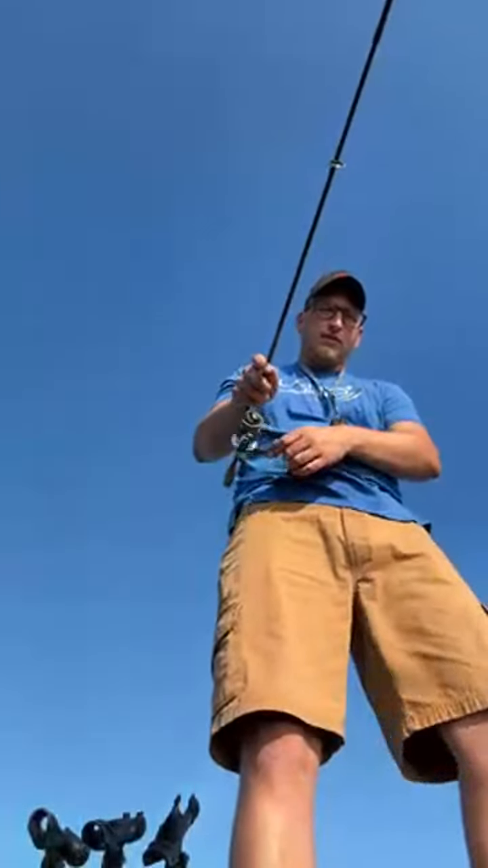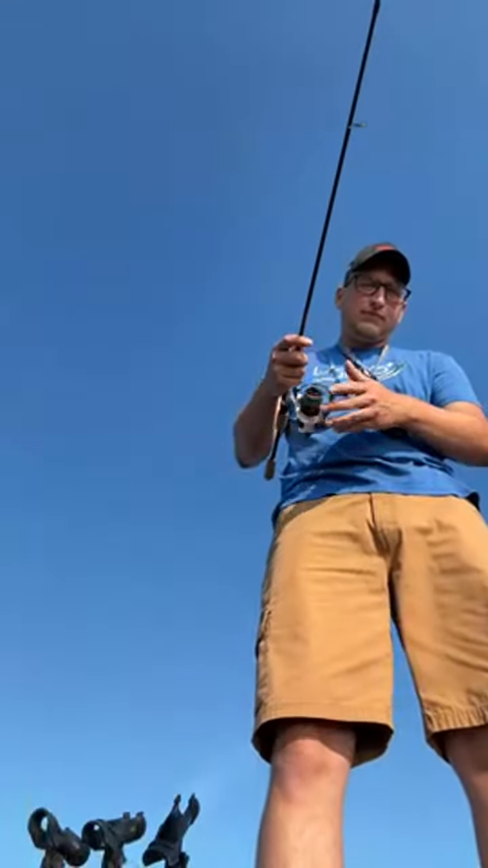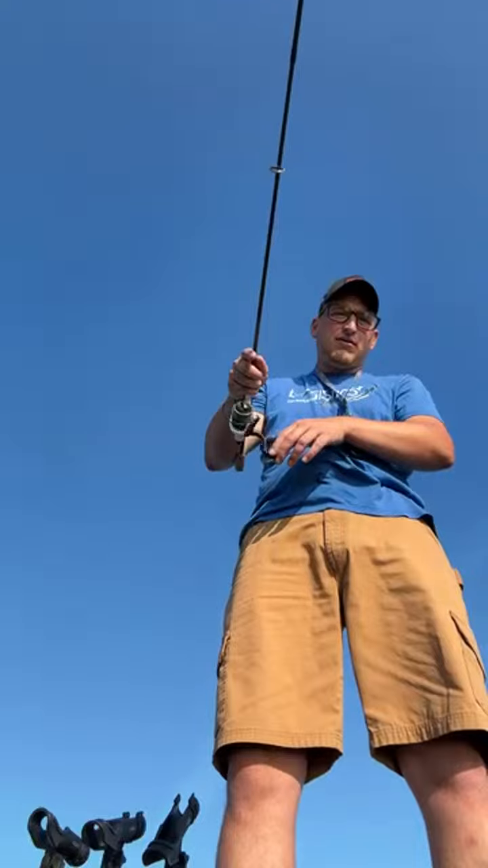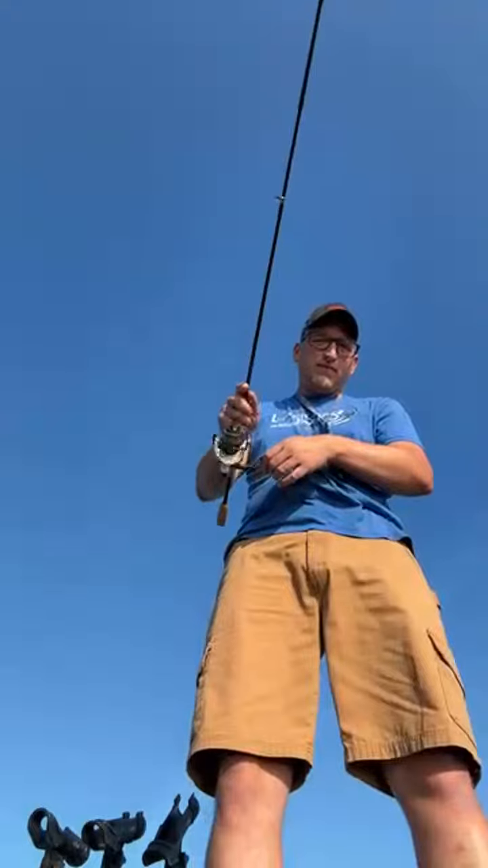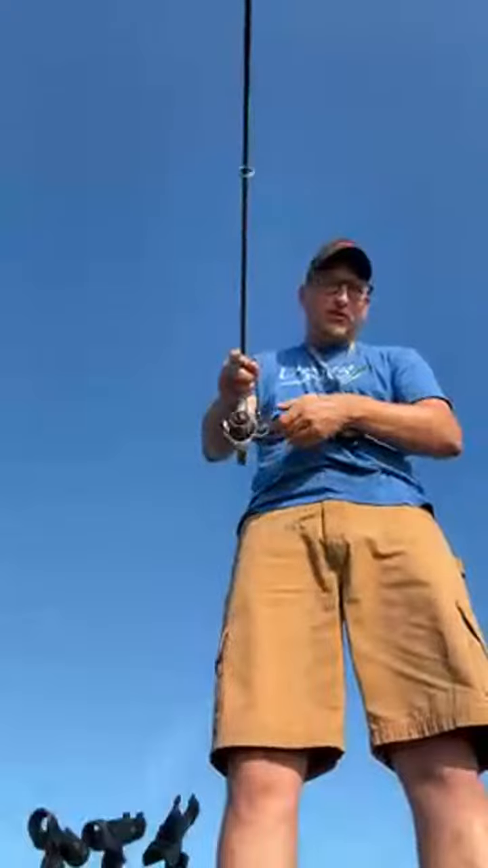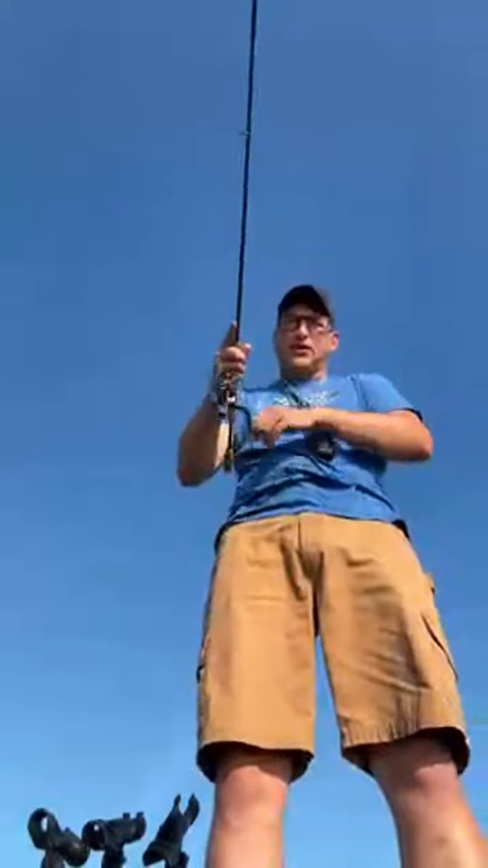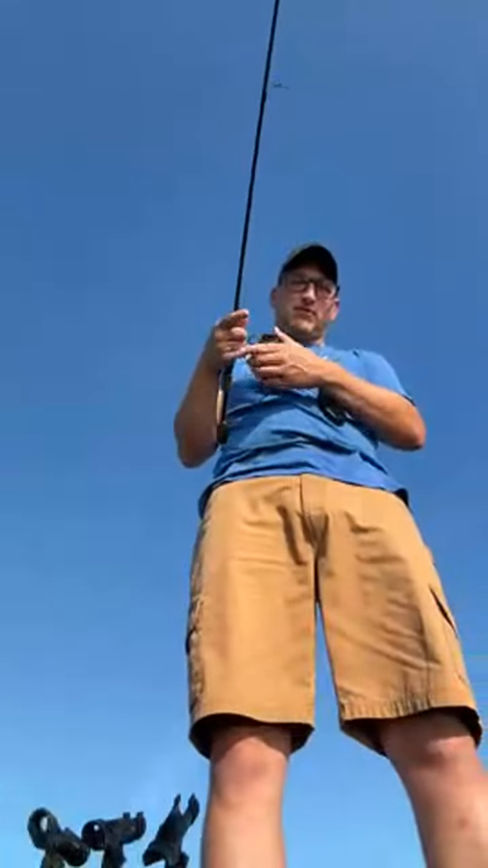Nice little group down there now. Come on. Oh, we crushed it. I think it's tangled. Good Lord, that was crazy. Look at that one come out of left field, just comes out of nowhere and smokes it. They're already moving on me again. We'll reel up and make sure we're not tangled like last time. Not tangled. Okay.